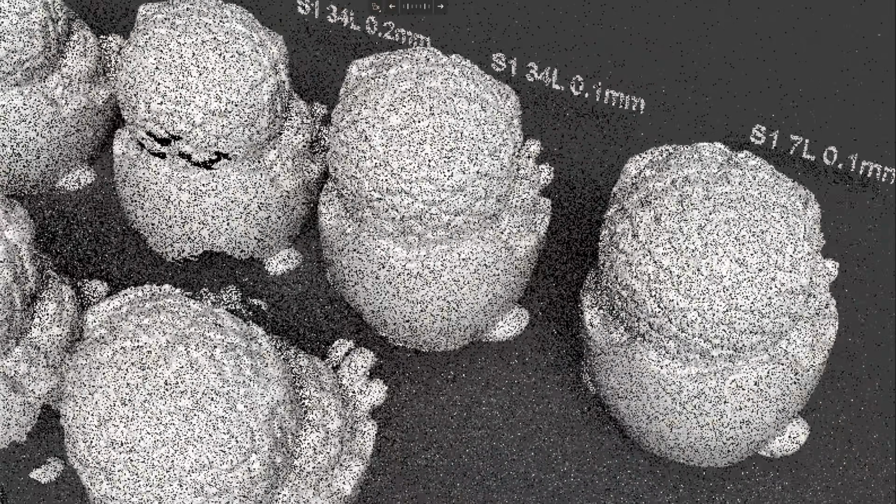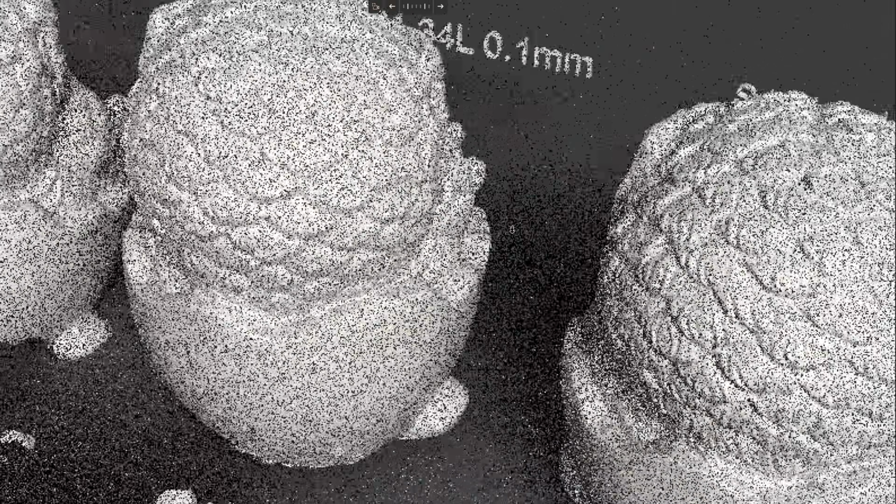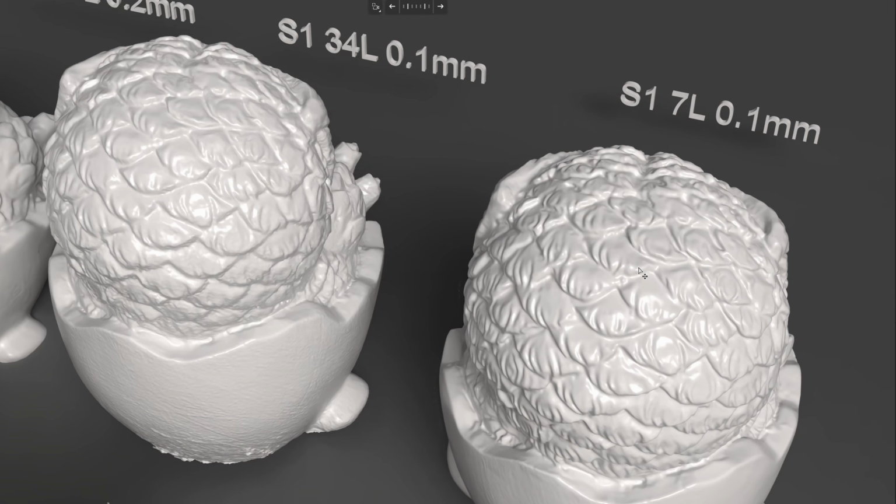Alright, and if you compare 0.1mm, this one is from the 7 lines and this one is from the 34 lines. You can clearly see that at the same resolution, the parallel lines give a better surface quality than the 34 line at any resolution. So if your object is not too big, you can put enough markers on it, and 7 lines will produce a better result than 34 lines.